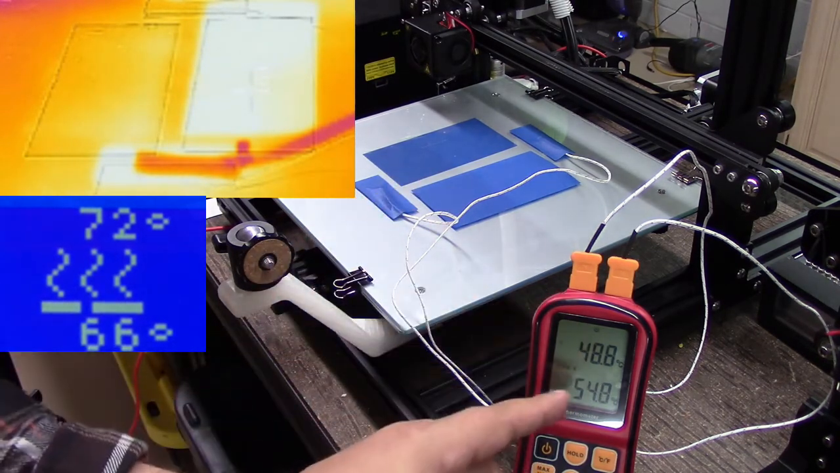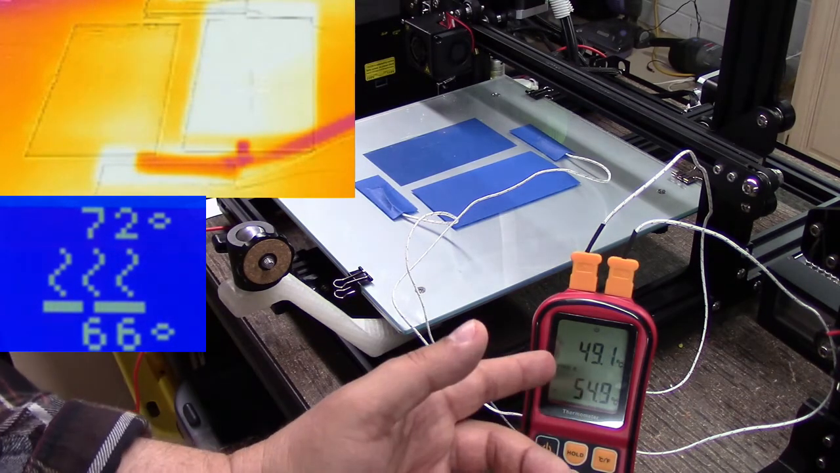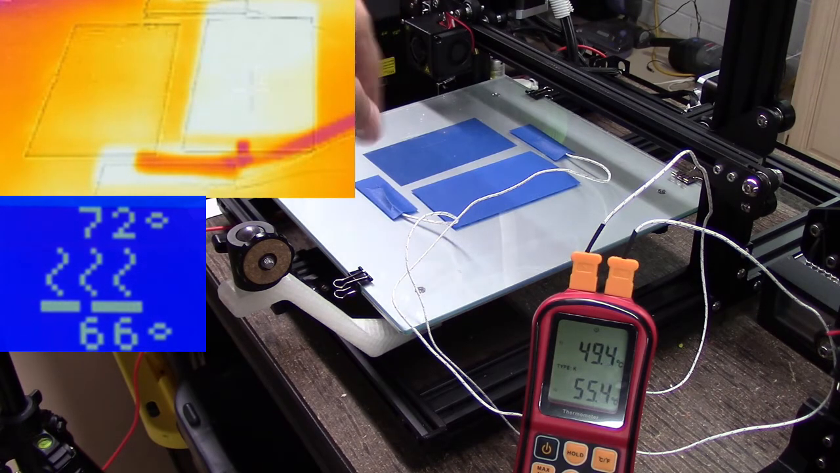So between the front and the back, I'm still quite a bit different in temperature, almost 5 degrees difference between the back and the front of this. So that's really interesting about how the temperature is moving. And again, when I look at the Flir image, it seems to be brighter up front, so I would actually have expected this number to be higher.